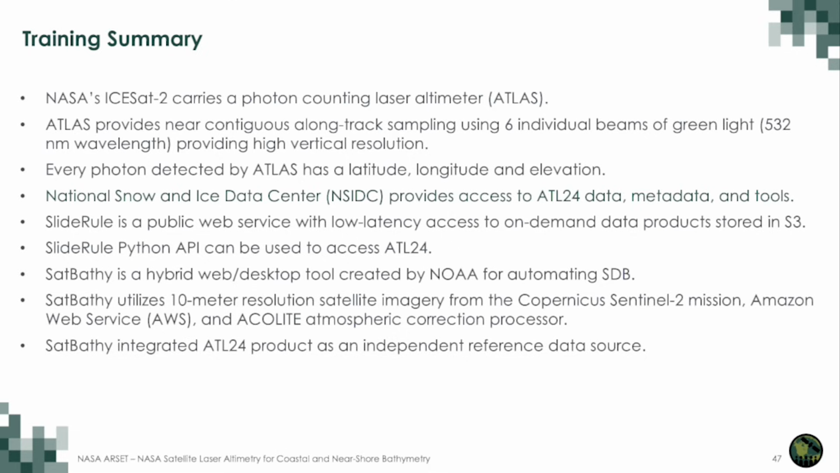National Snow and Ice Data Center provides access to ATL24 data, metadata, and tools. SlideRule is a public web service with low latency access to on-demand data products stored in S3. SlideRule Python API can be used to access ATL24.